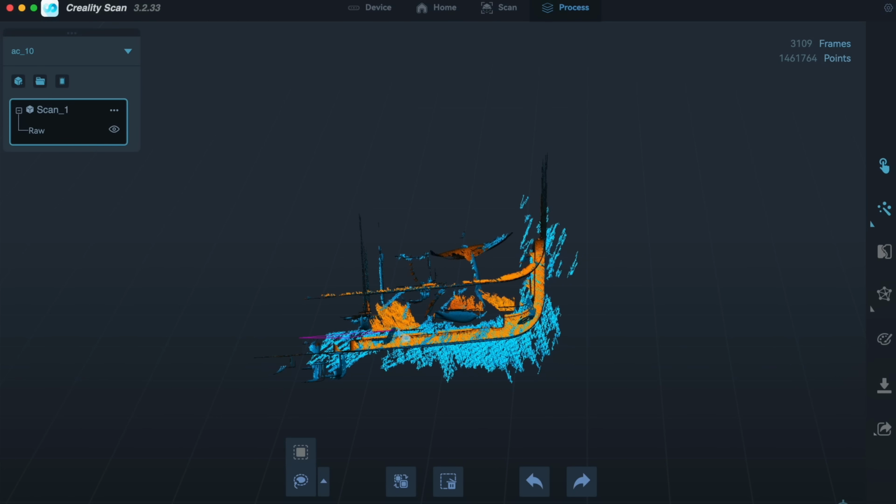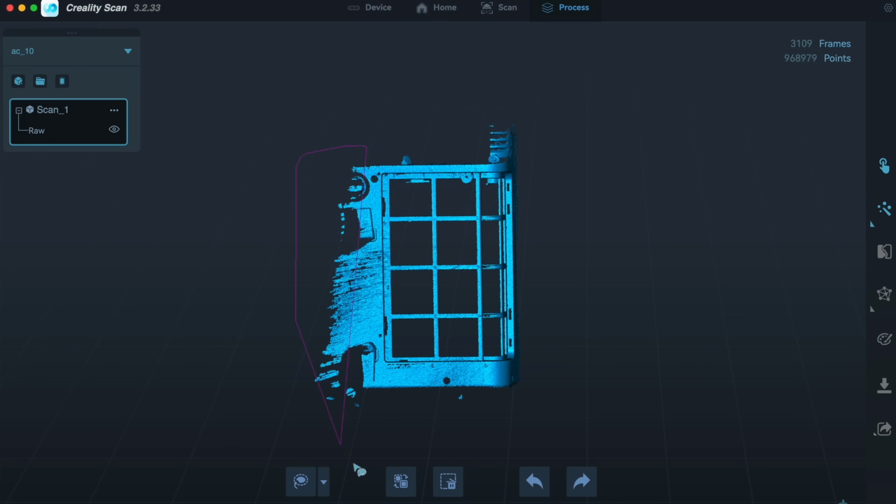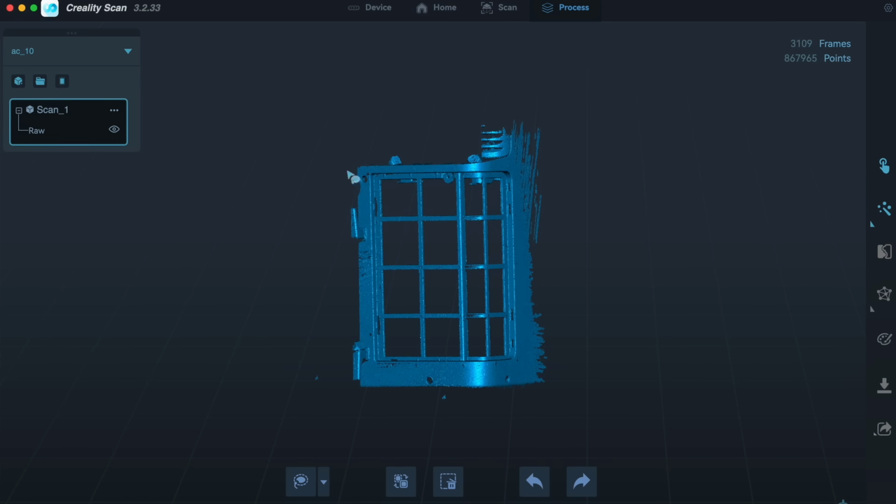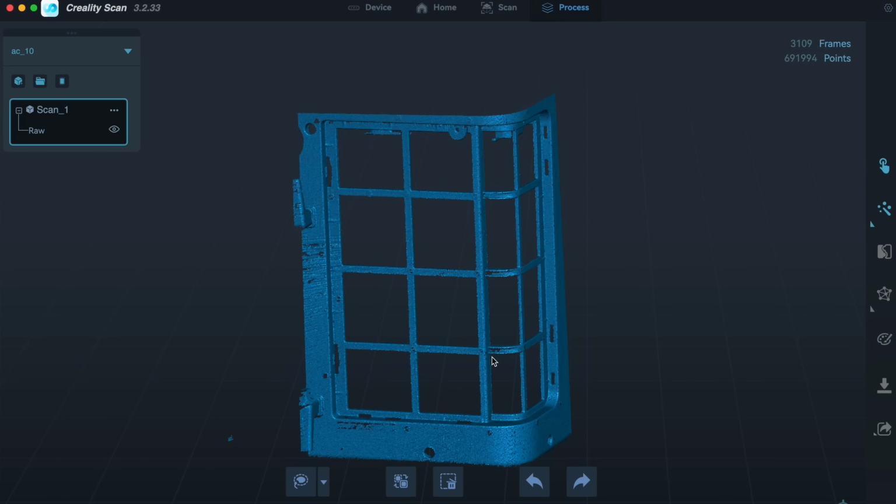So I started by cutting away all the parts that I didn't need for my design process, which included the internals of the AC as well as part of the frame. This reduces the amount of data that's being processed and just makes everything faster.